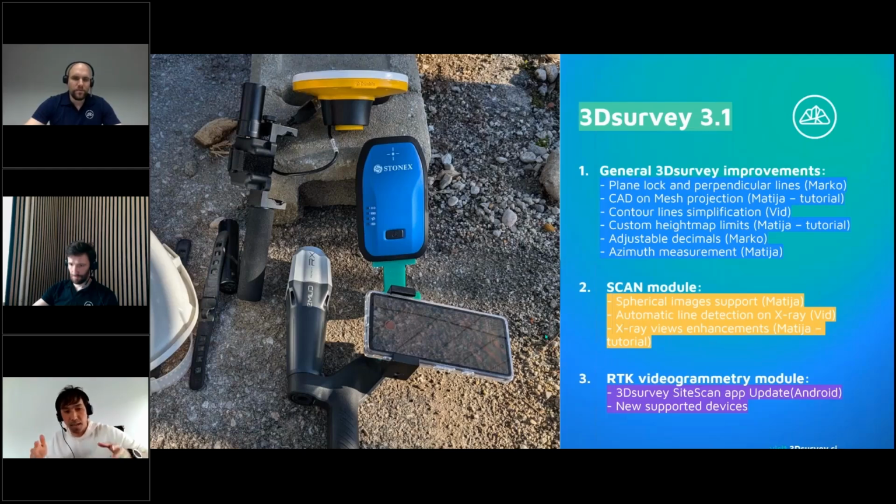The simple, the most affordable is still there, as you can see. And we produce a lot of testing, a lot of materials. You will get all this knowledge on our webpage to decide which one to buy, which is the best fit for you. So we are running further also with the RTK videogrammetry. And with this, I would wrap the technical presentation about what's new in 3Dsurvey 3.1. I think it's a super powerful version.